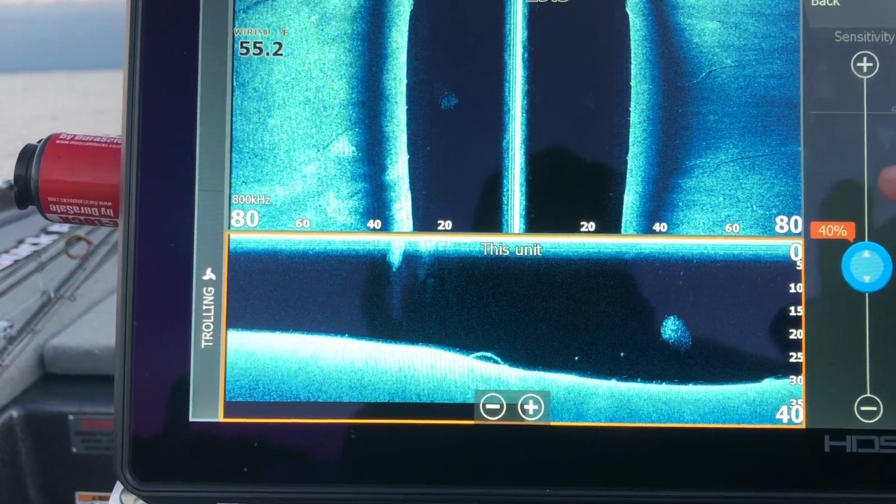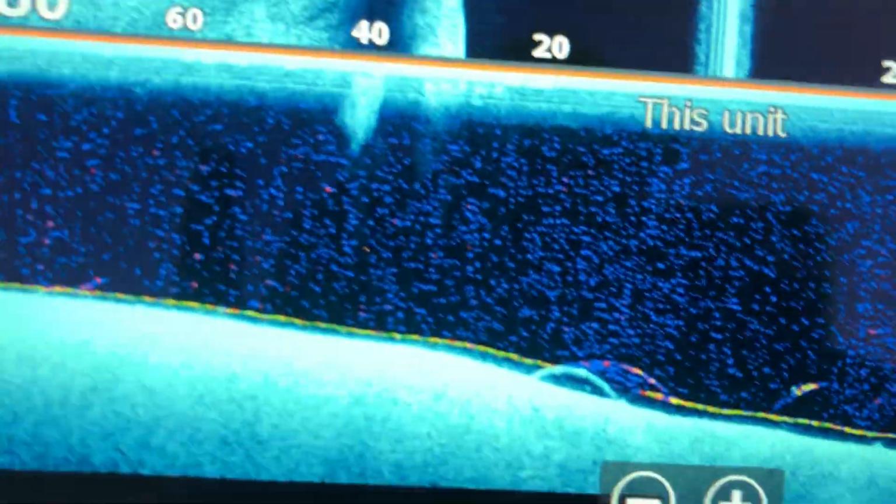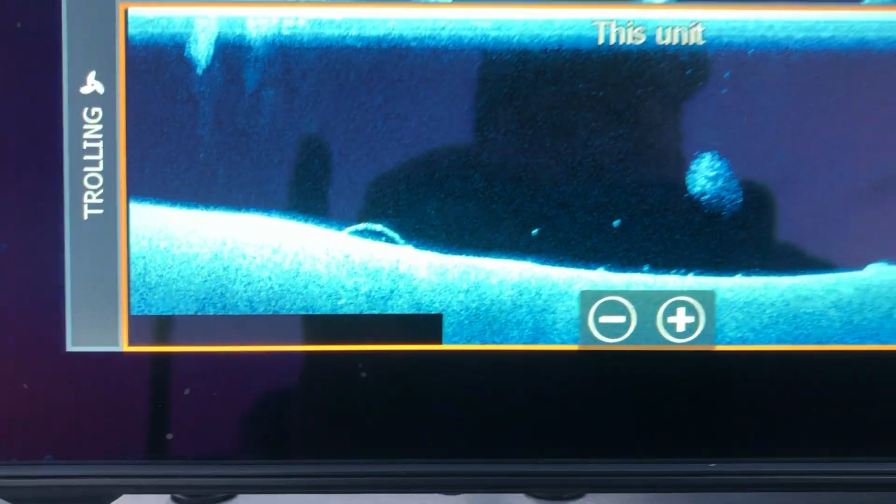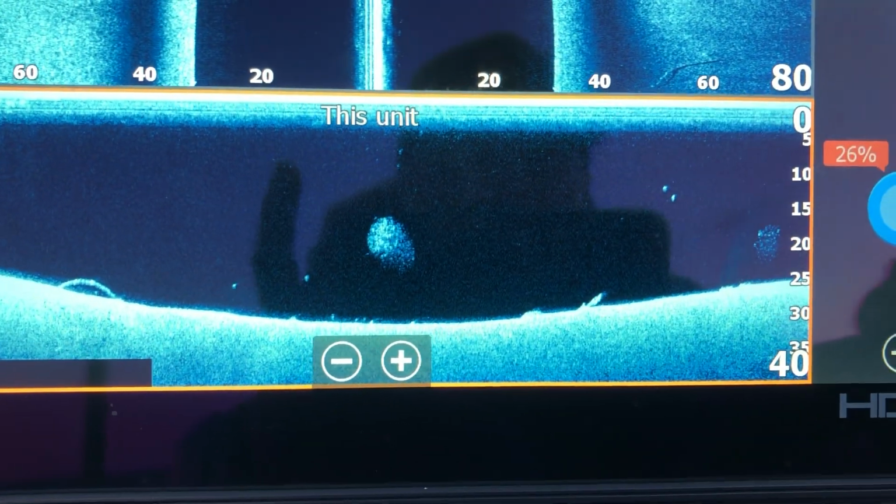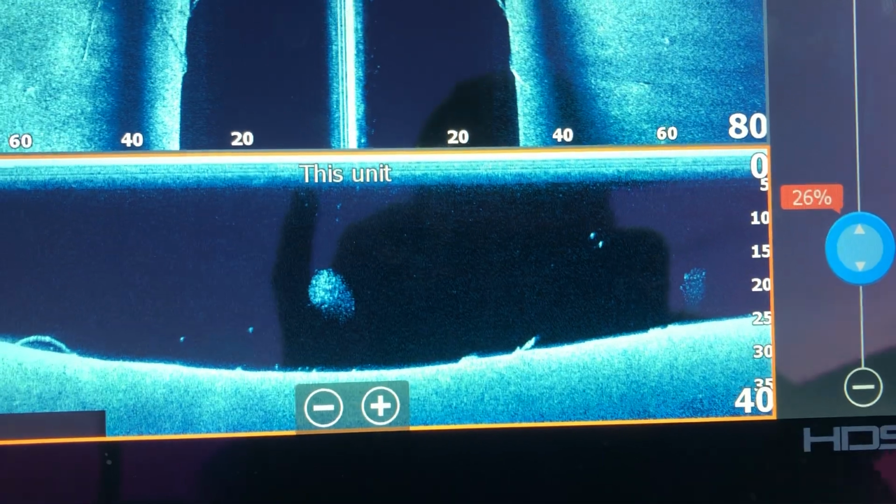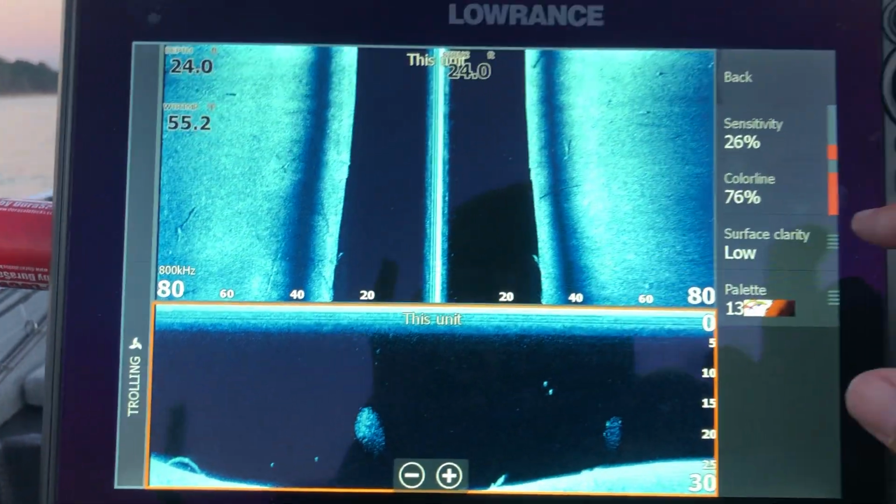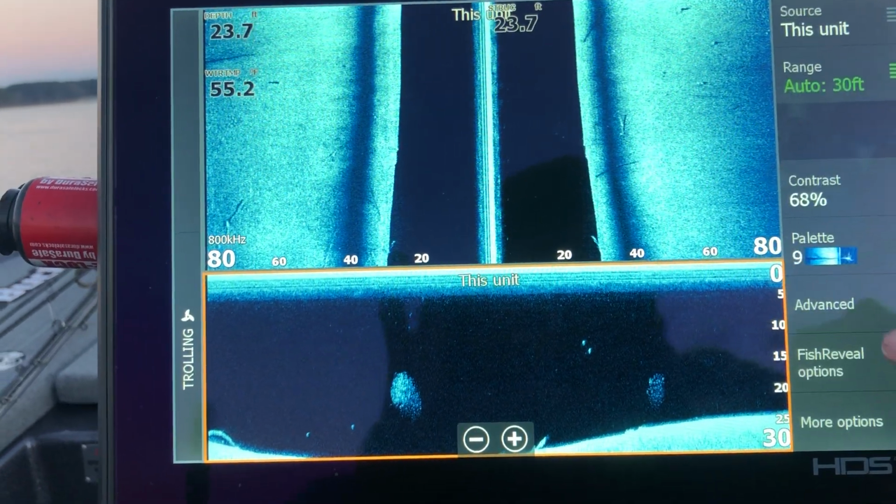So if we turn that up to the default, you see how it turns them into that arch that looks just like your 2D. I prefer to have it down. Then I can see them just as a white dot. That's just my preference of looking at them. I think it's a good way. It's how I train my eyes before the fish reveal. So just some settings I have there.